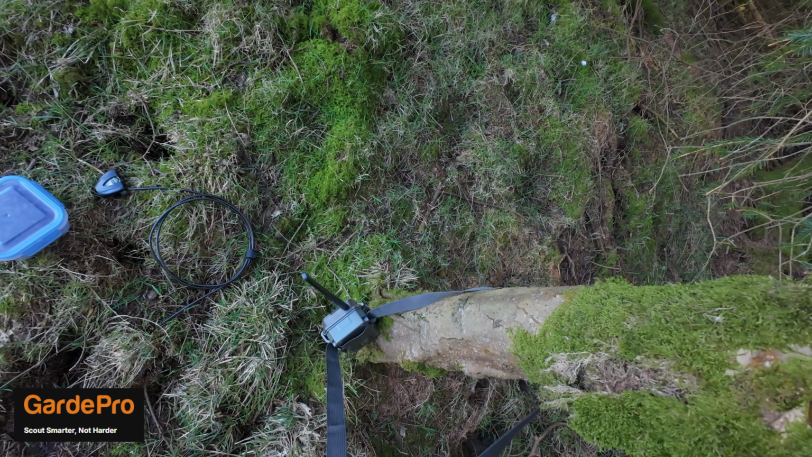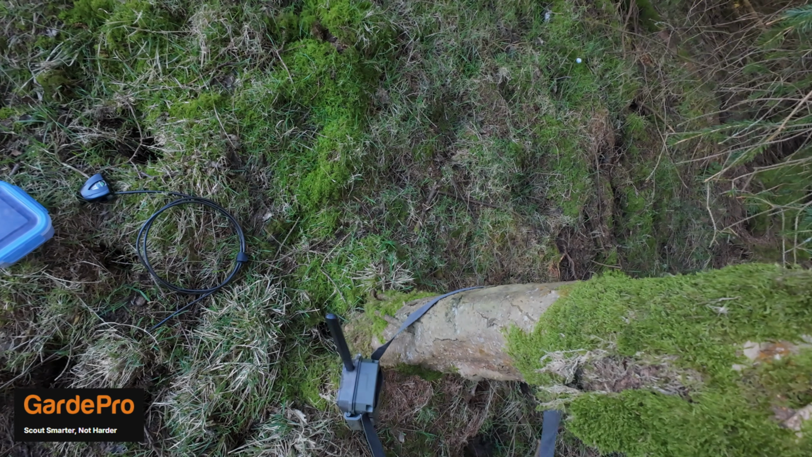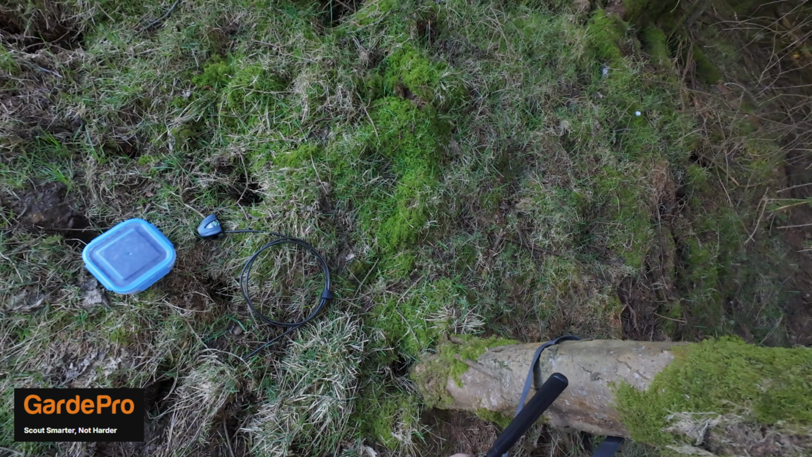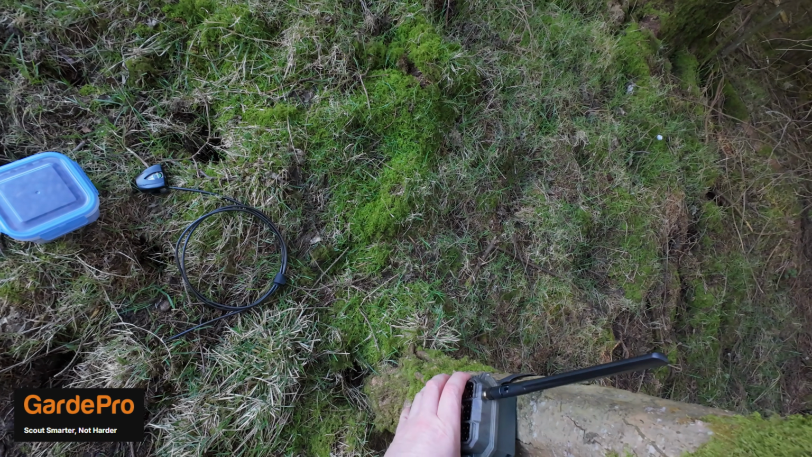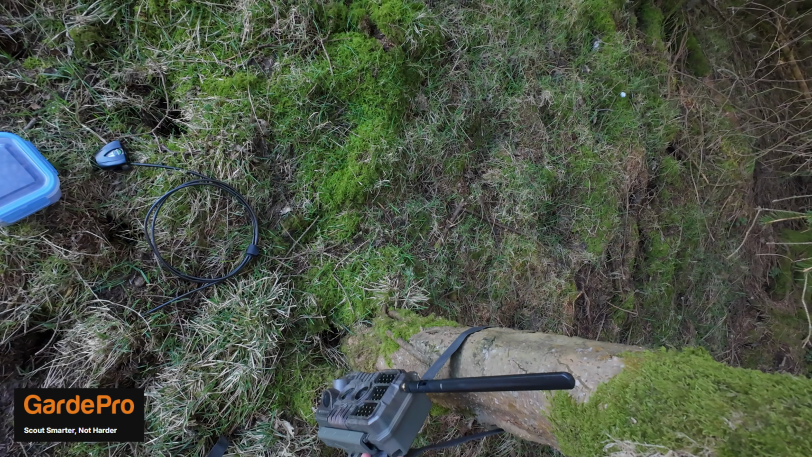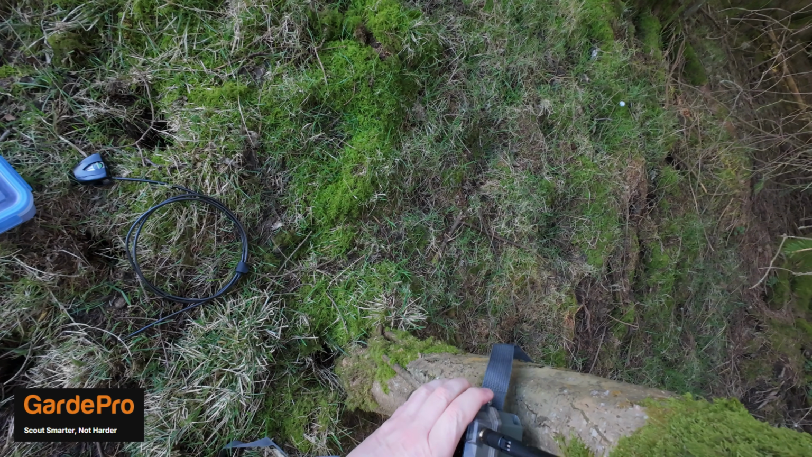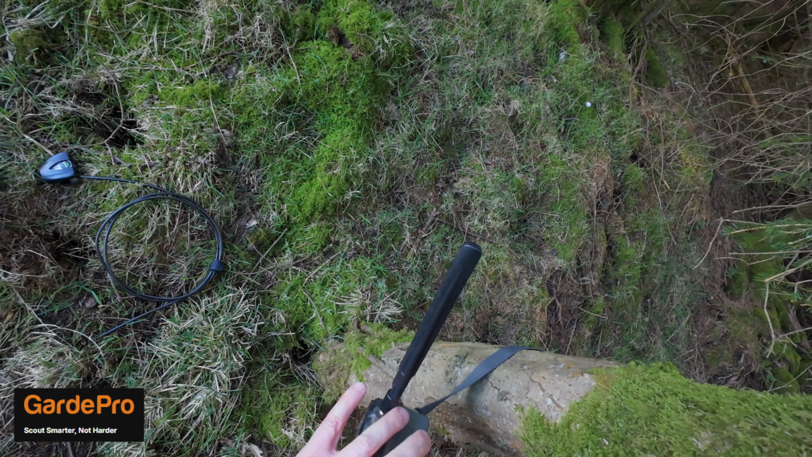When you're setting up your camera, you need to look for somewhere where you've got a water source, or where you've got a natural game trail, something like that, or where you know there's something kicking around, rather than just putting it in any old random area, because you tend to find then you won't get anything.